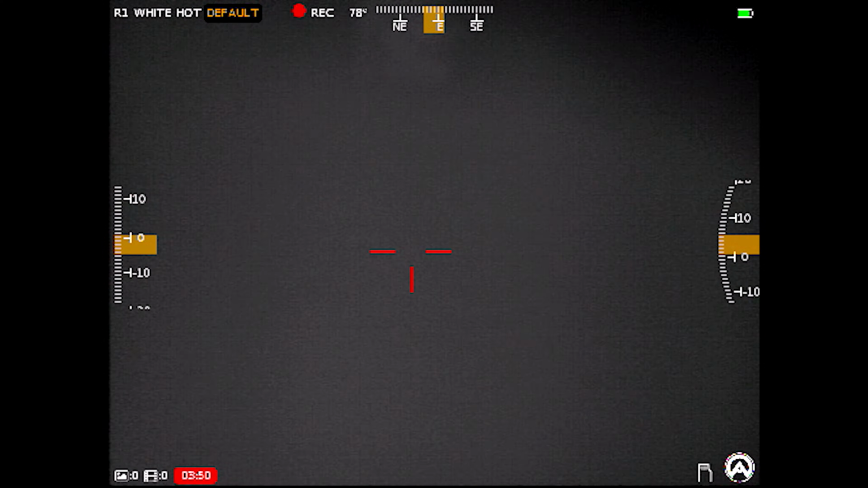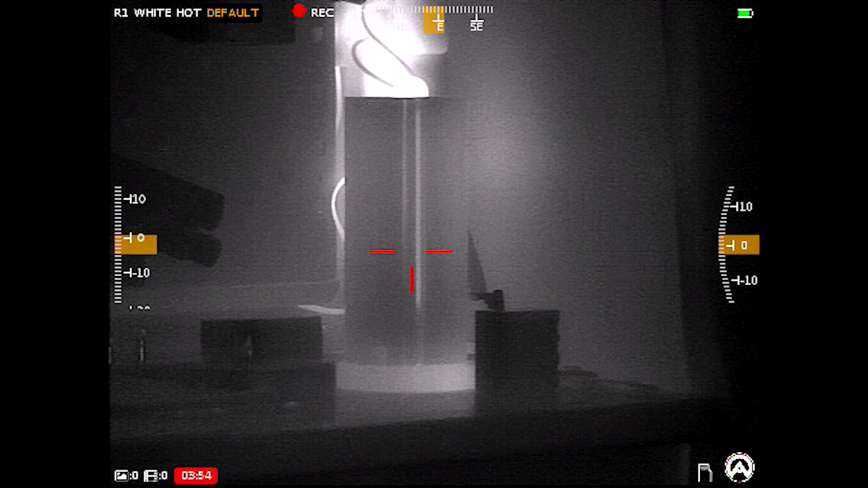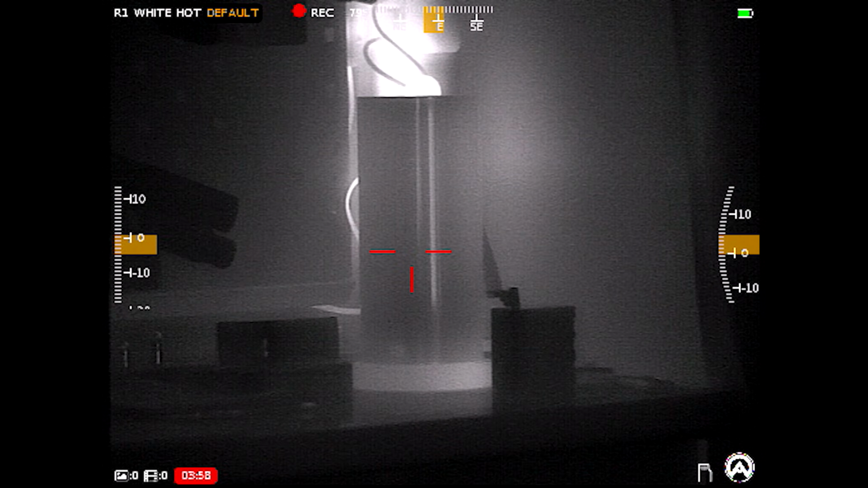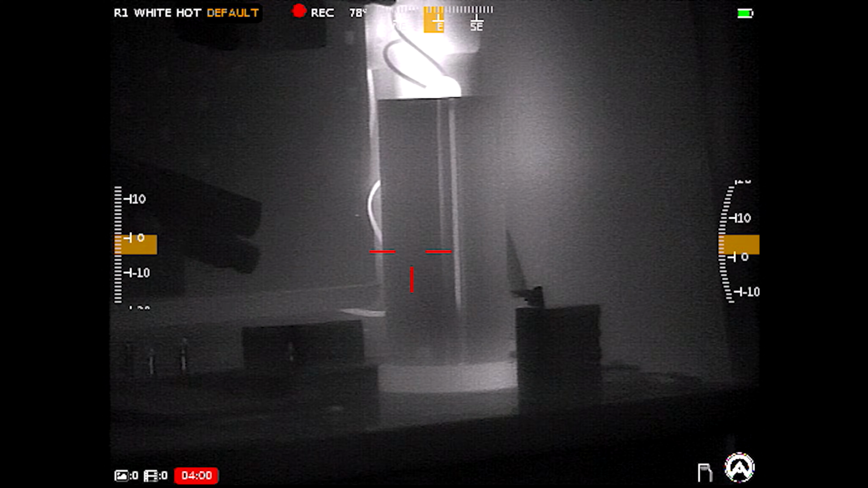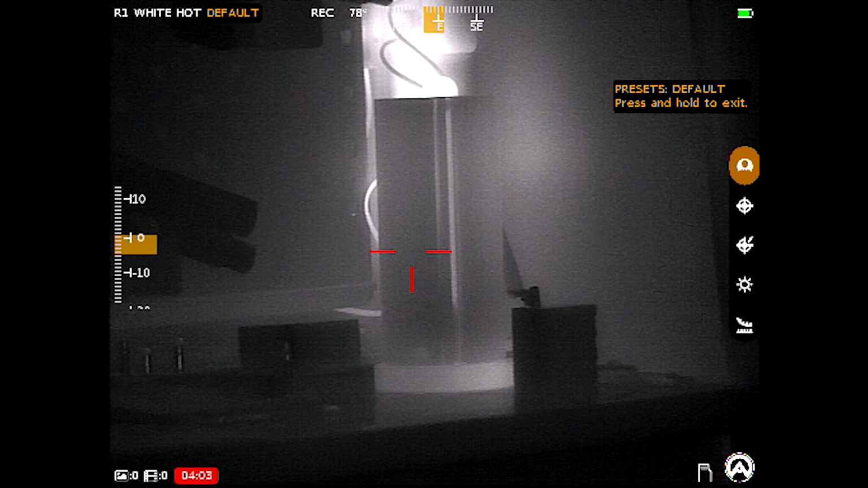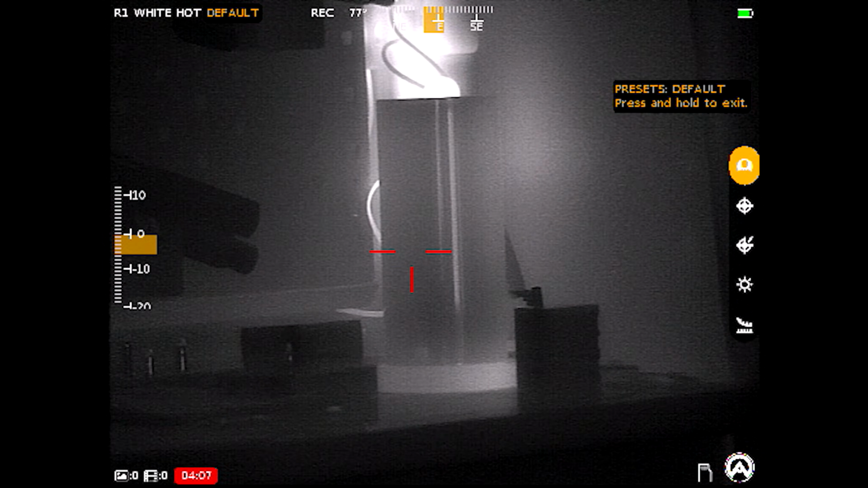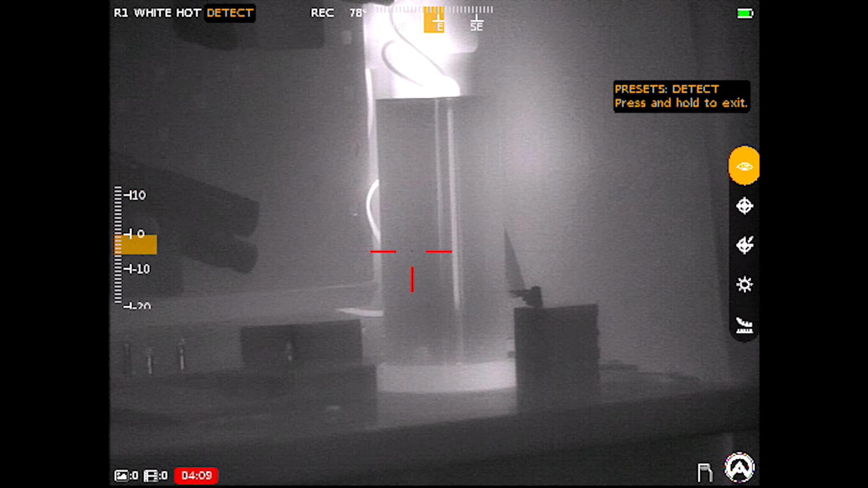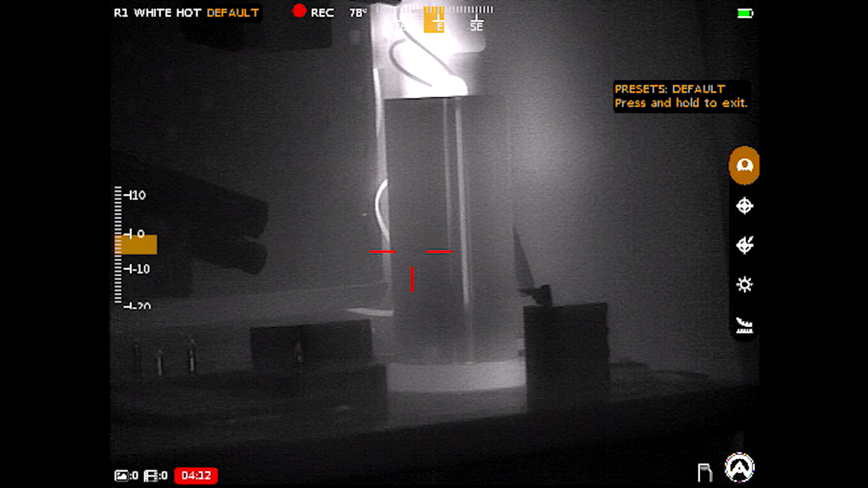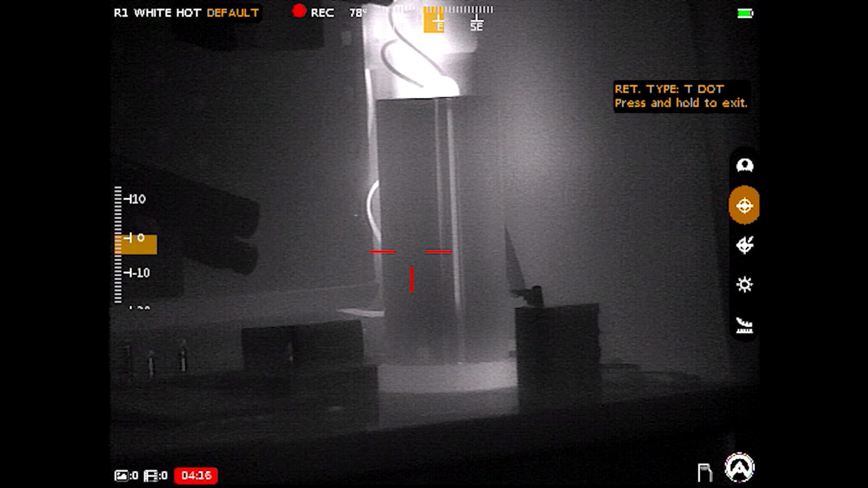Let me see if I can interfere with what it's calibrated to, trying to make it a little bit fuzzier an image. I want to go ahead and tap that right turret, and it's going to clean up any noise. Now if I long hold the right turret, it will let me choose my preset profile for when the scope powers on. So we can change it to forest, detect, etc. In my opinion, I don't know why they have that there because it's so easy to switch with the other turret, but it is there and it is an option.